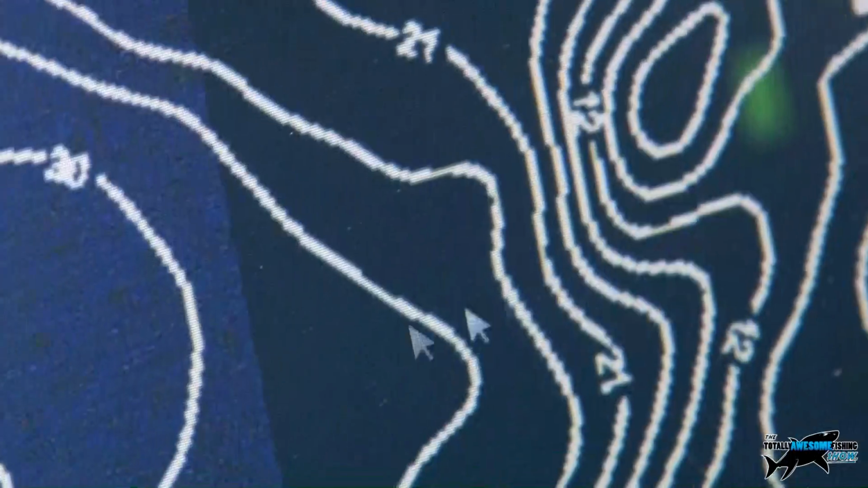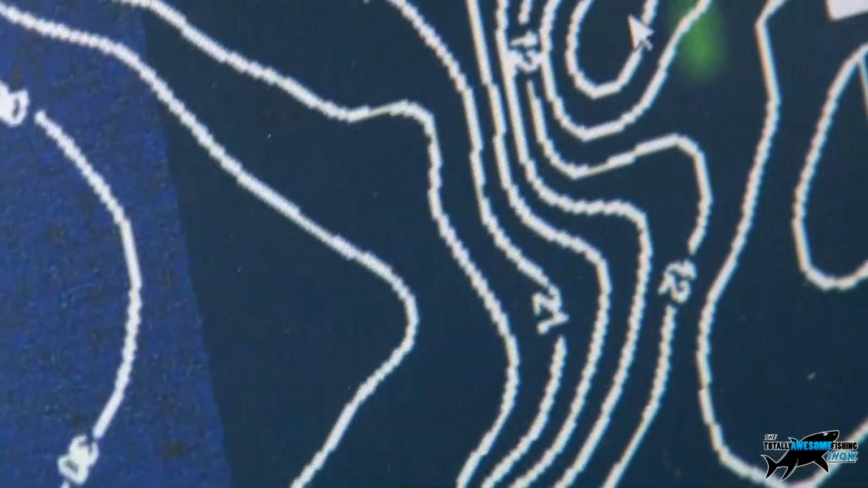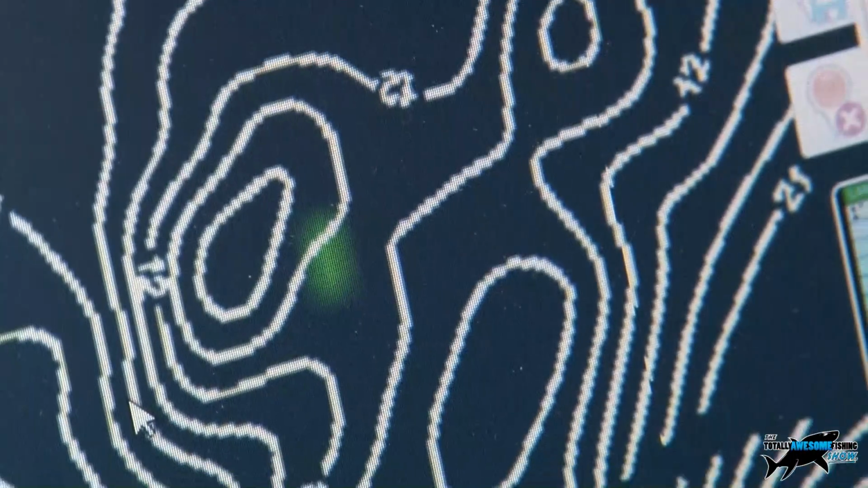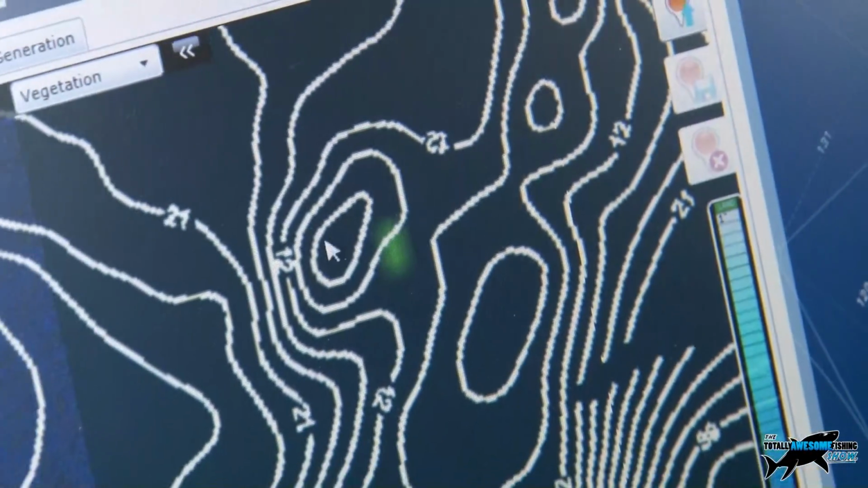So that would allow you on the lakes and things to map out areas and see where you've got the real dense greenage, which is going to probably snag up your lures, things like that, or even hide fish.